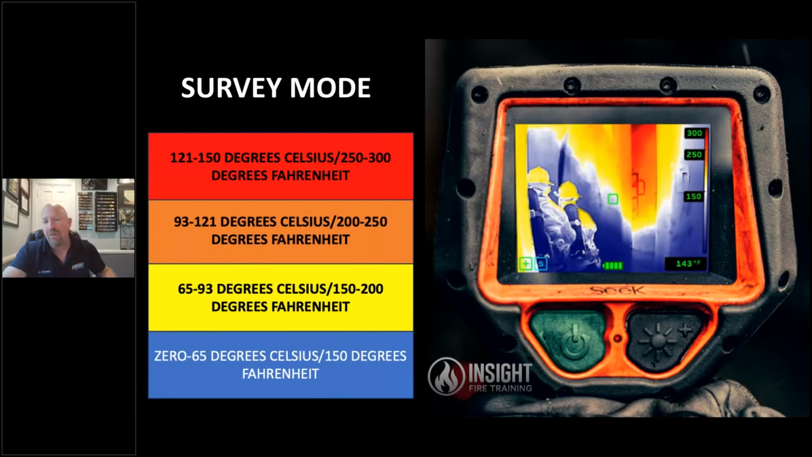When we look at this in actual color palette, where you can actually see it broken down in this picture by Seek, where we have a picture from one of our trainings from Gilbert, Arizona, you can see that we start to see color earlier. The difference that's also pretty evident when you switch to survey mode is you have a monochromatic blue background instead of black, gray, white. You have a dark blue, lighter blue, and then a kind of a grayish, I guess, if you want to call it that.